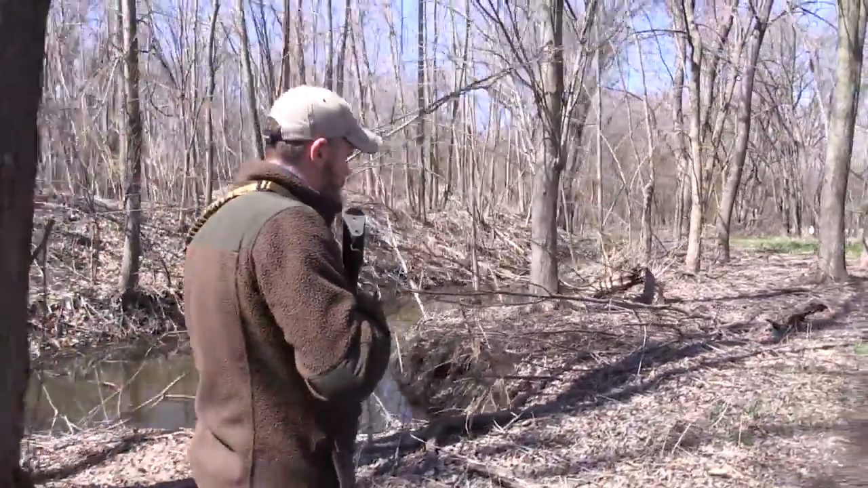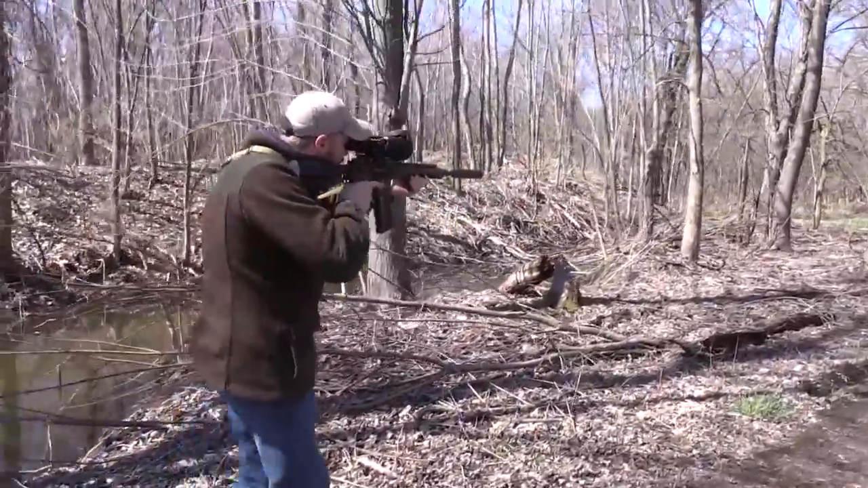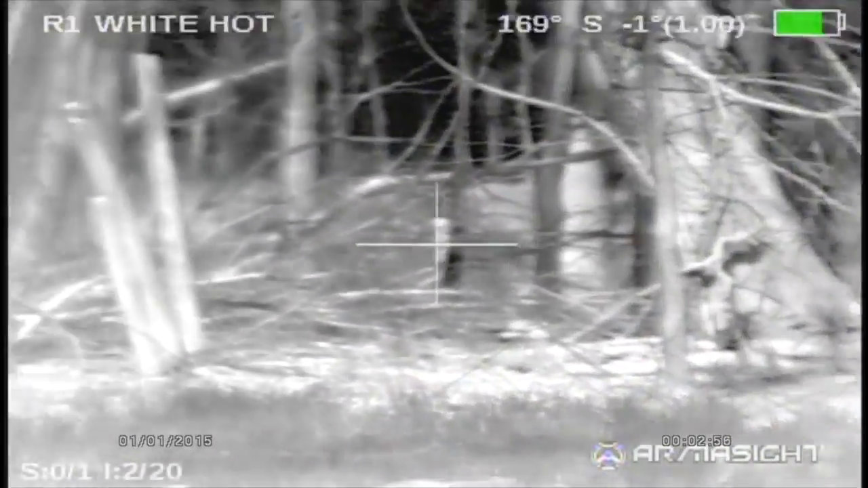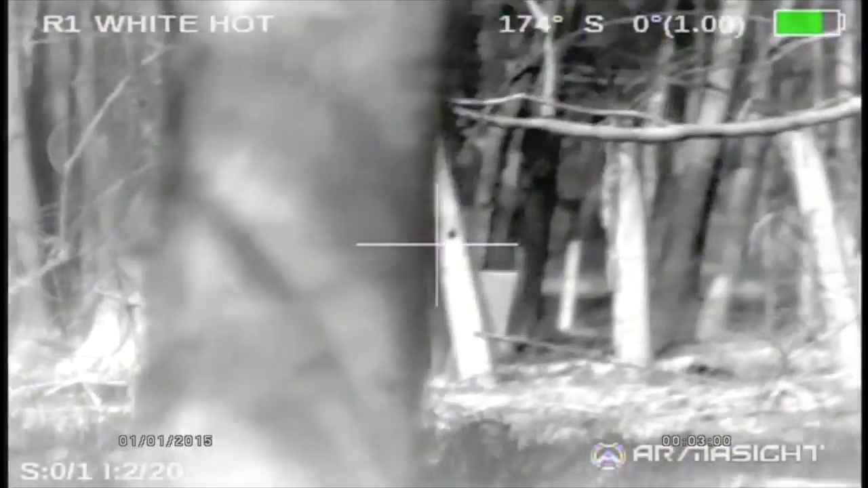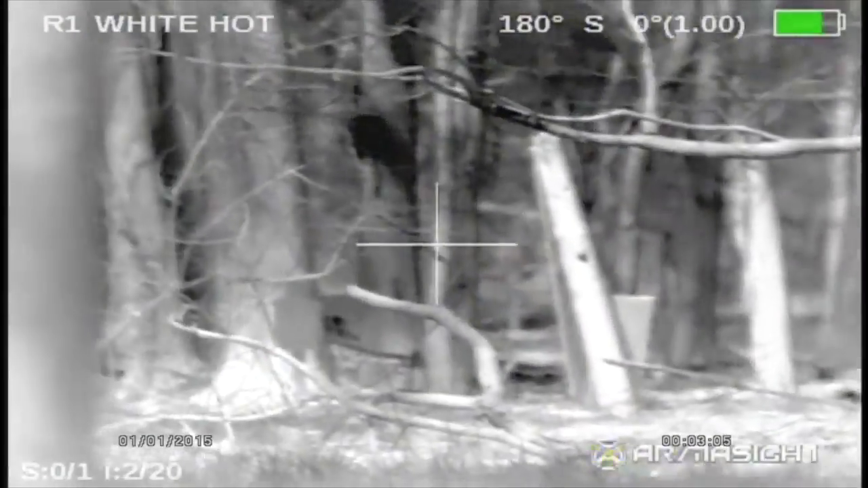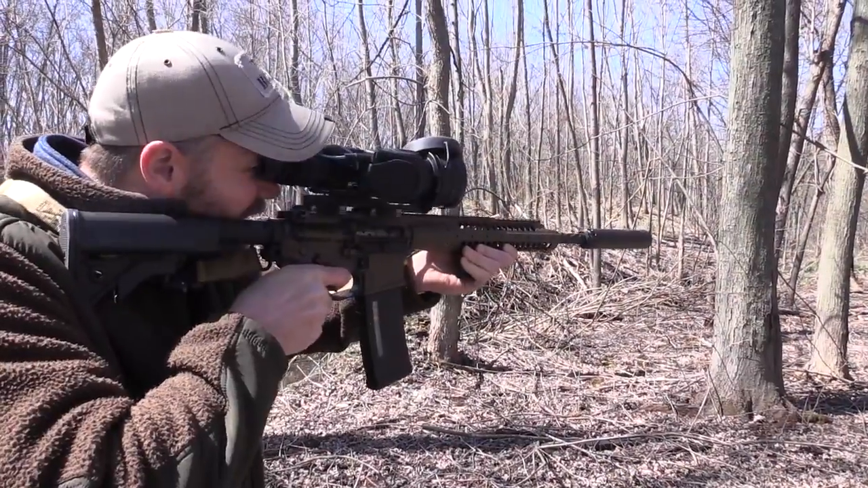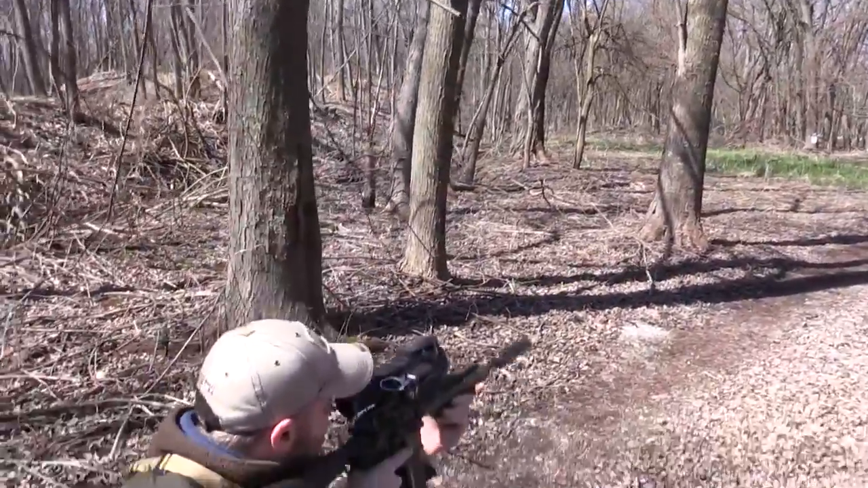Now, this thing does have a very thin depth of field. And you can see what I see as I scan the woods out there. Right, there's trees right in front of me. You can see the detail of the trees out there. Fence posts, old building structure. But anything alive is really going to show up. Right now, white hot is set. Right, and there's my steel target again. Dang it. This thing is kind of heavy. I'm going to take a knee.